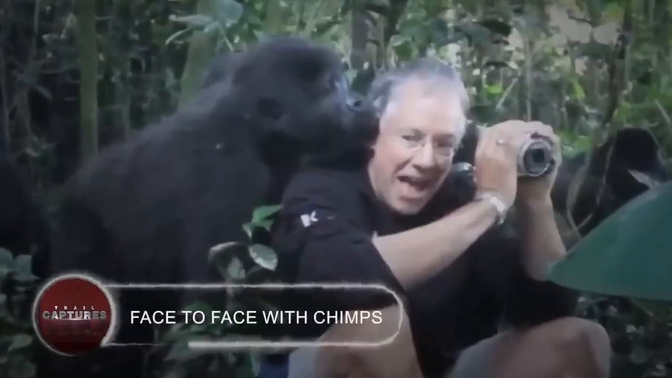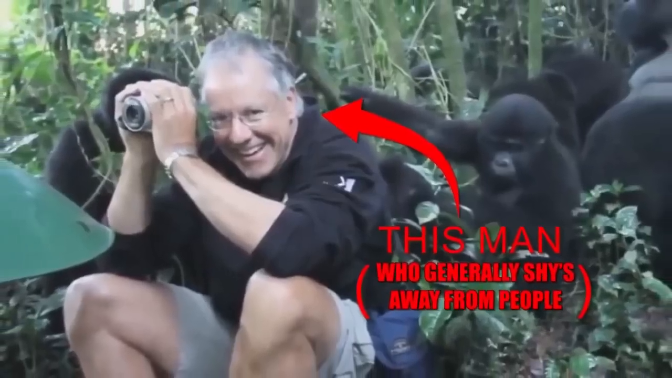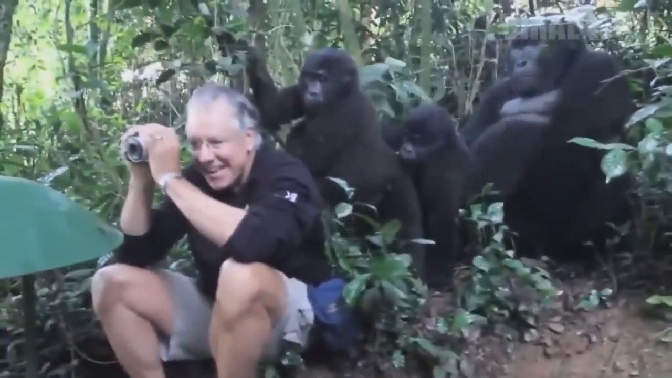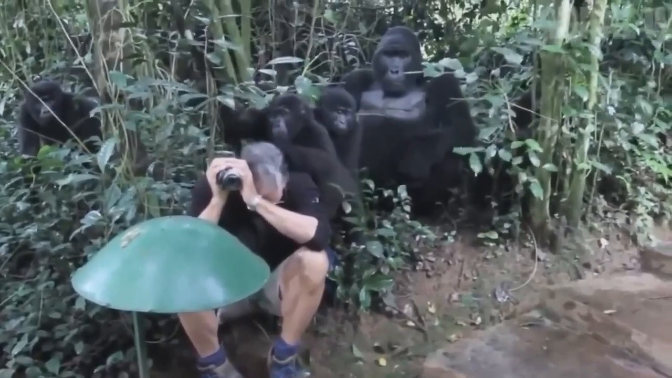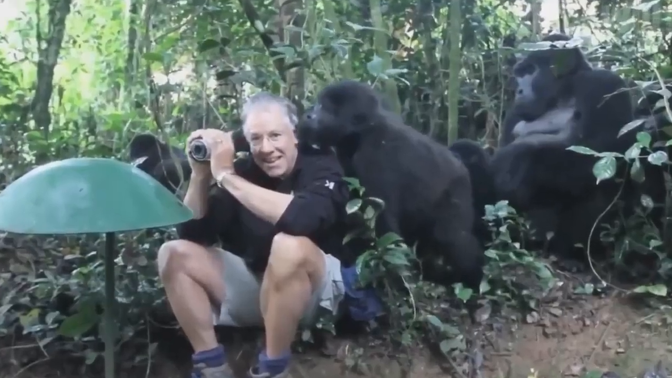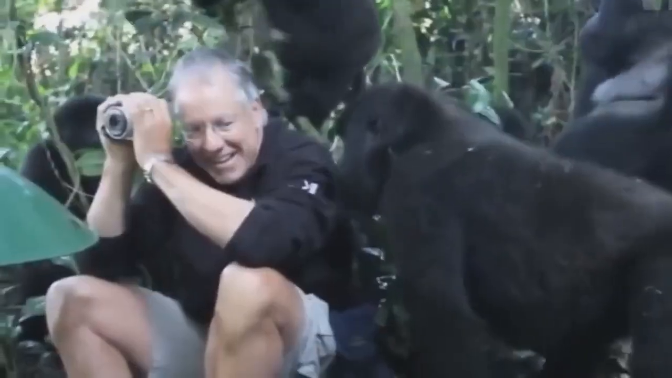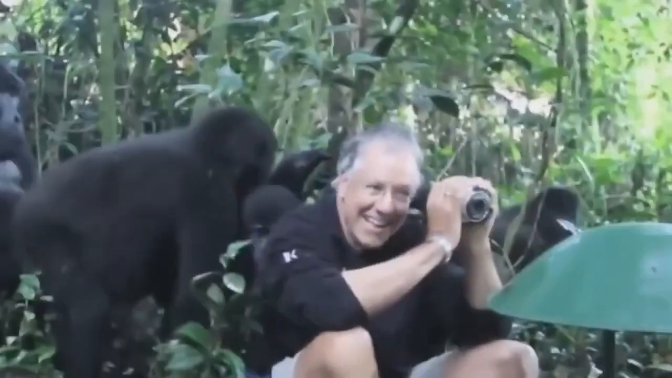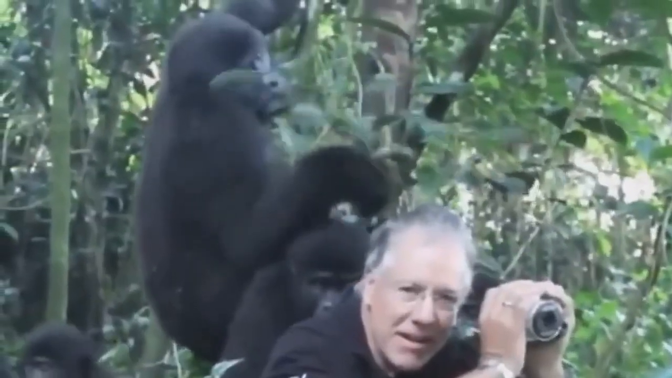Face to face with chimps. This man, who generally shies away from people, was shocked to see the chimp seated next to him. He was terrified, but tried controlling himself. He's being incredibly patient. They gave off the creepiest vibes when they sniffed him and then pricked the terrified man with their sharp nails. Even more, one of them scaled the tree to presumably perch on the adventurer's pack.